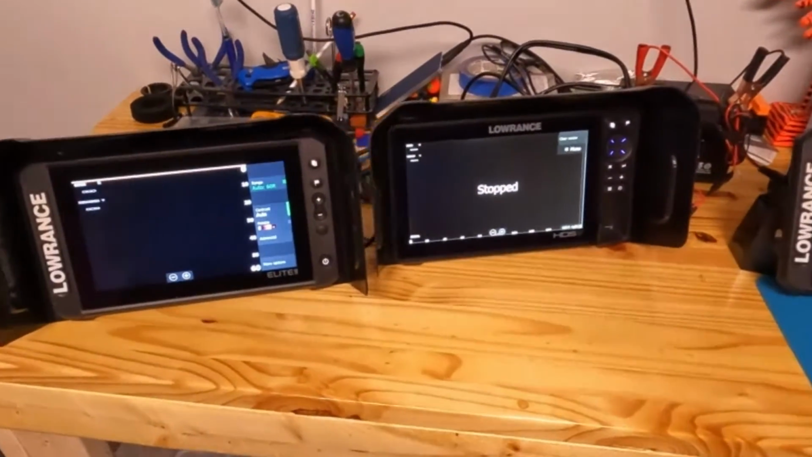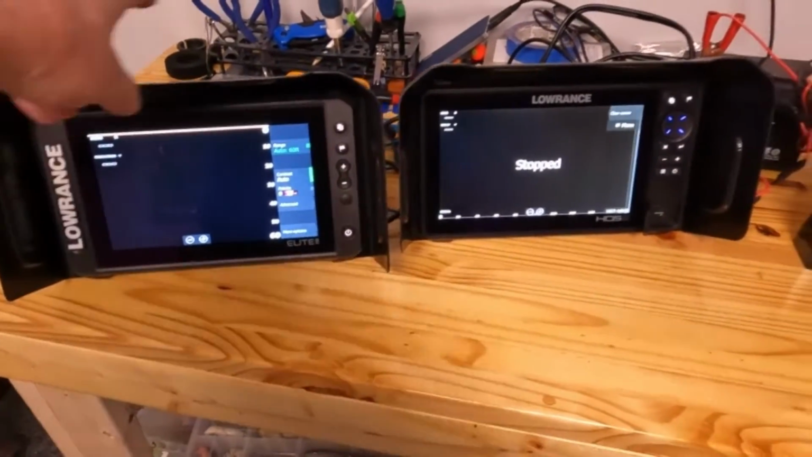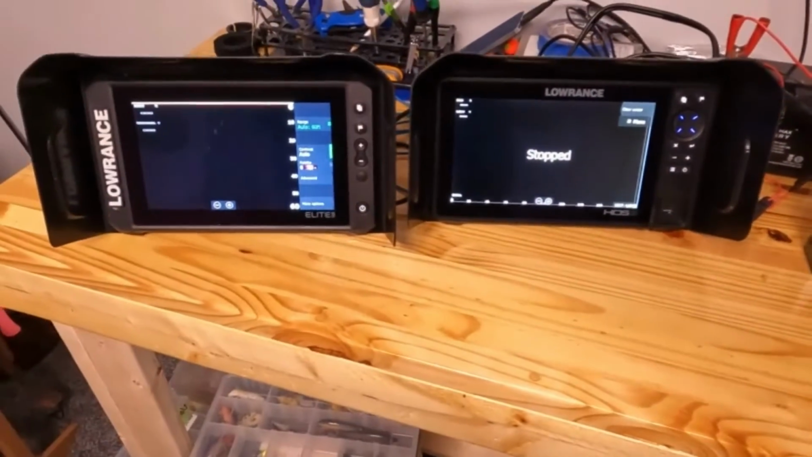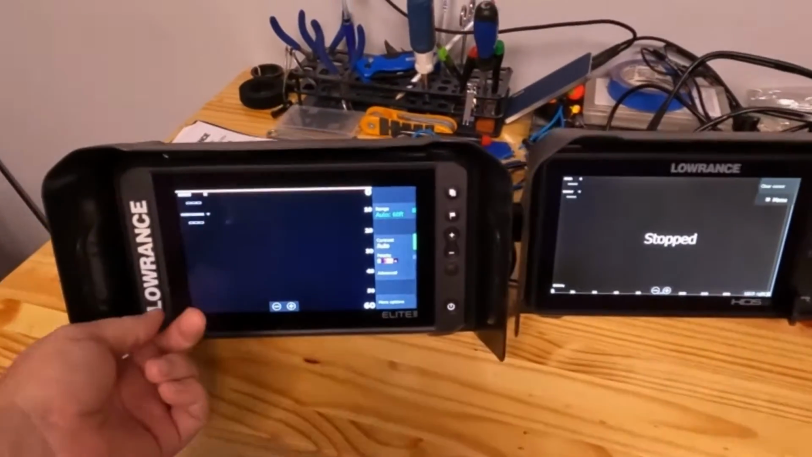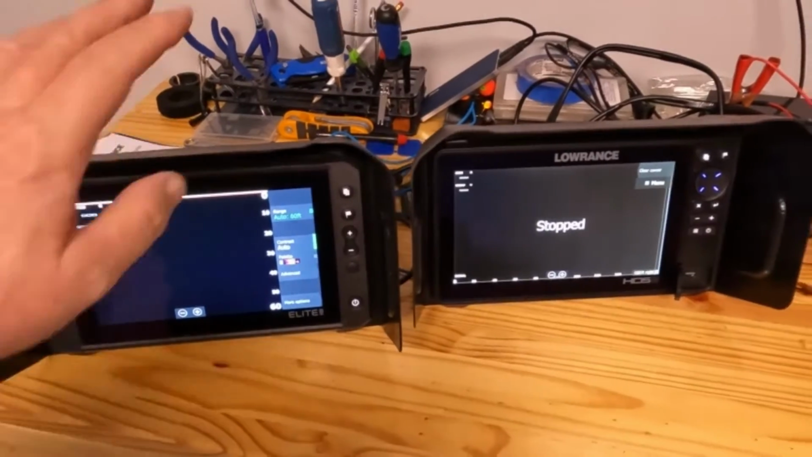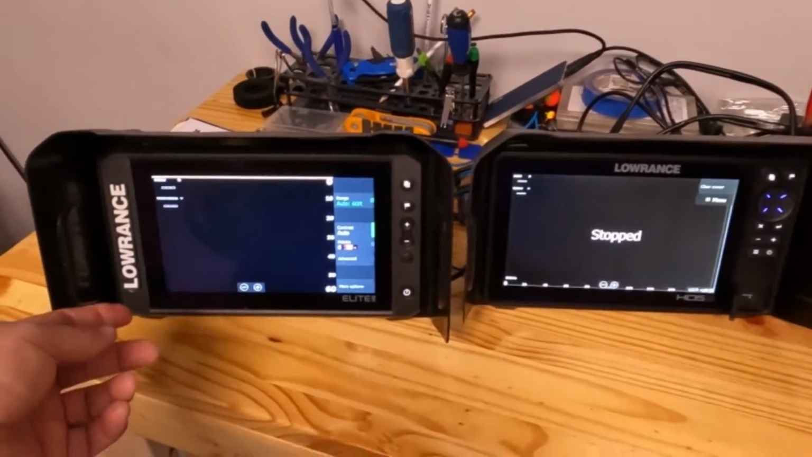Okay, so here's the two units side by side. You got the FS unit, the HDS unit. I've got them booted up off a battery, and they've got Bubba Pro covers on them, so that's a good sunshade. I love the Bubba Pro cover.